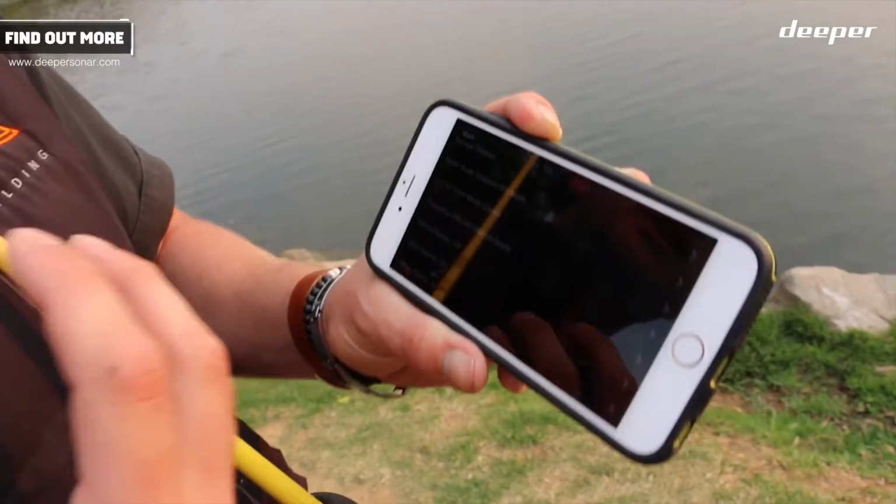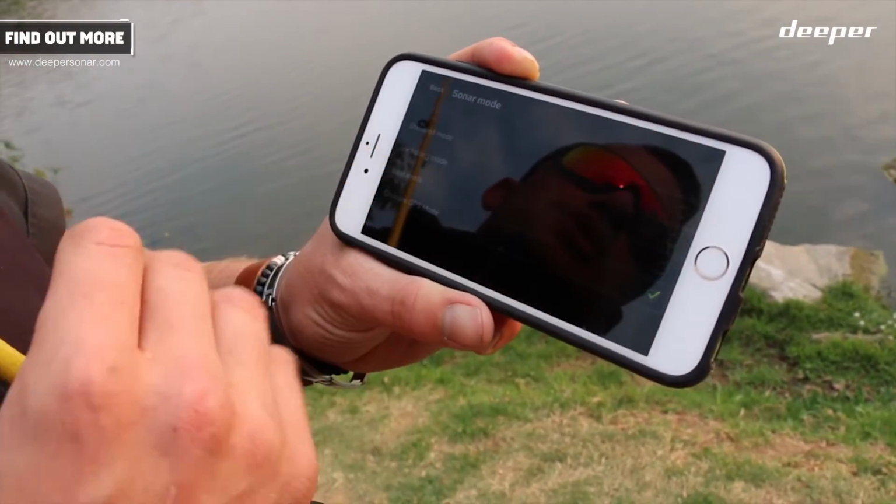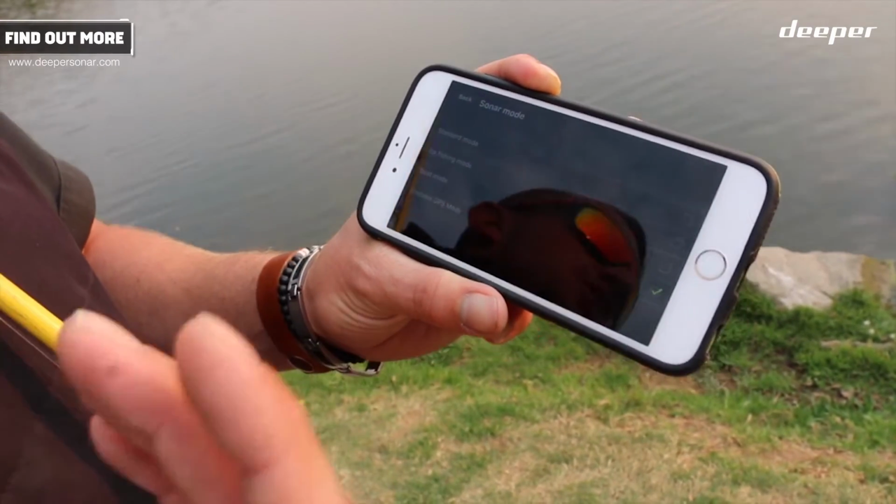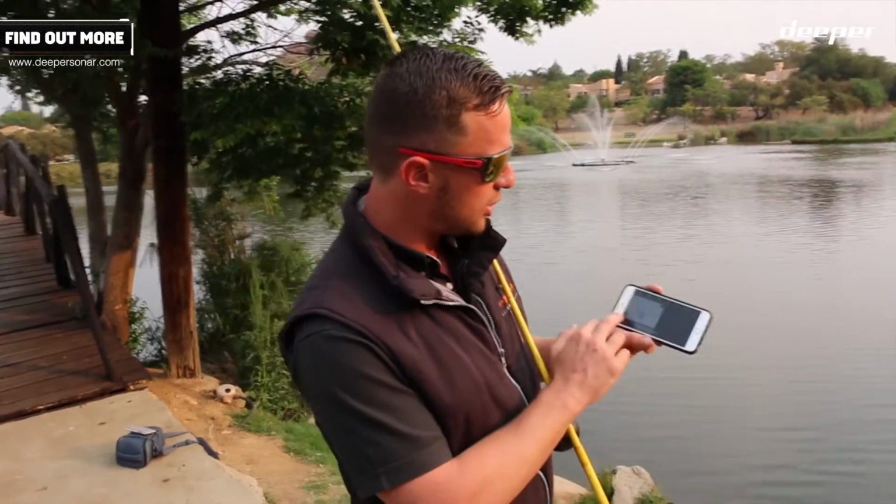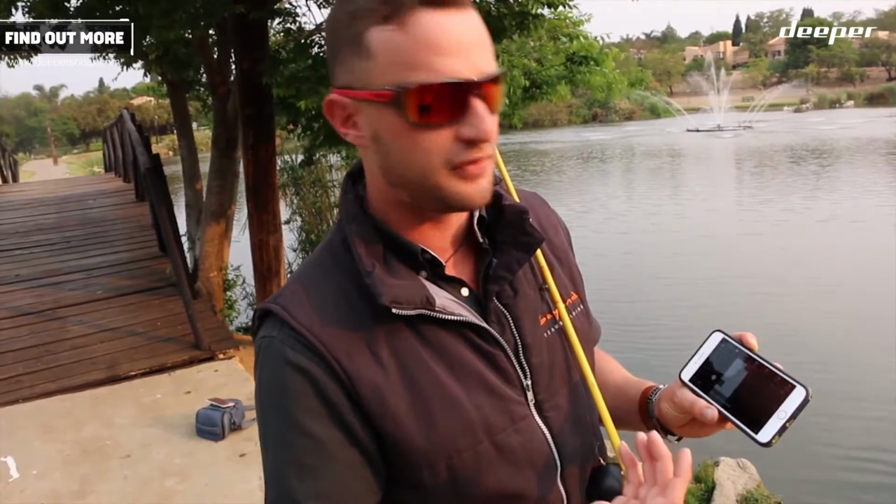I'm going to go down to Sonar mode. This is very important, guys. When you do Sonar mode, you must make sure it is either on standard mode, which does everything, or like I am doing right now, onshore mode, as I'm fishing off the side of the shore. Right, so now that everything's activated, I go to this little button right here. I make sure that my fish icons are on. If your fish icons aren't on, you will not pick up any fish.